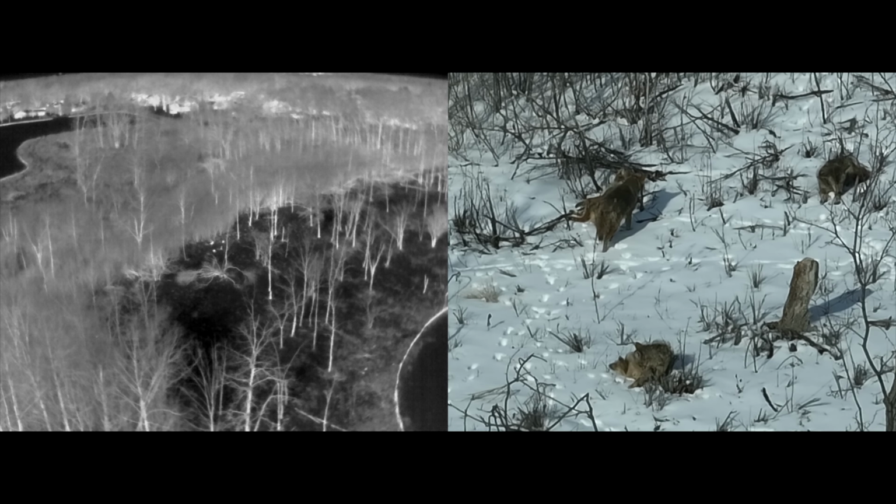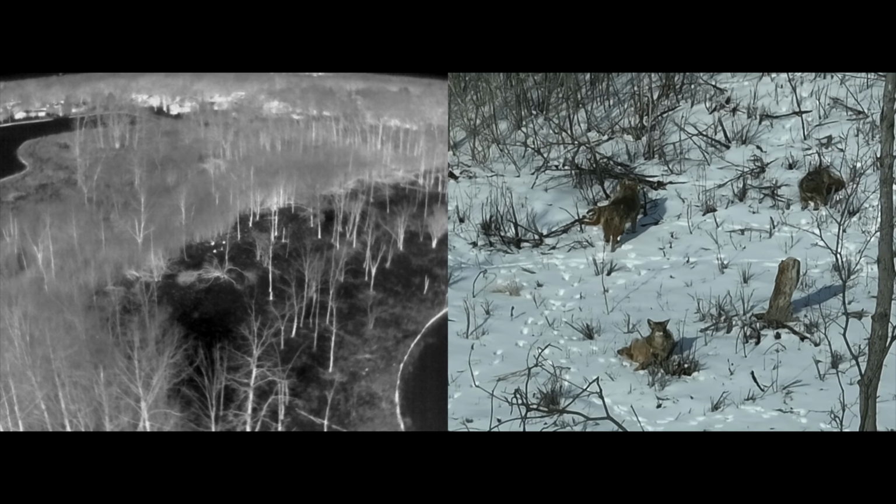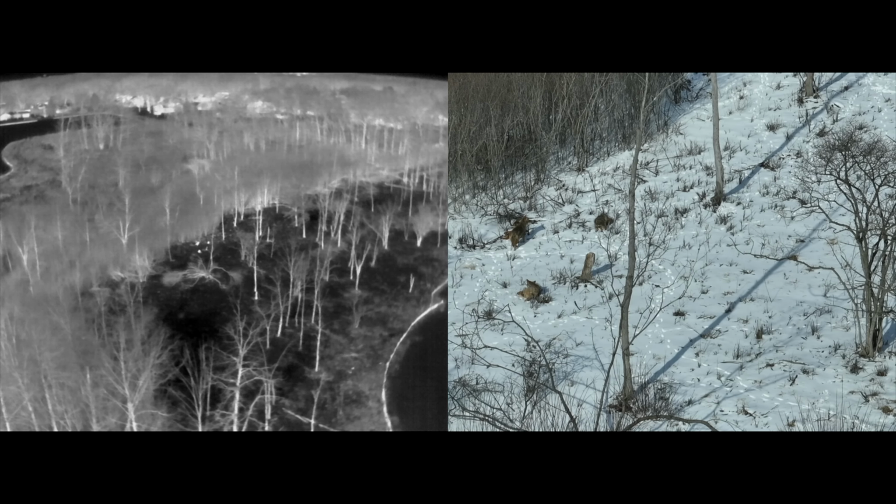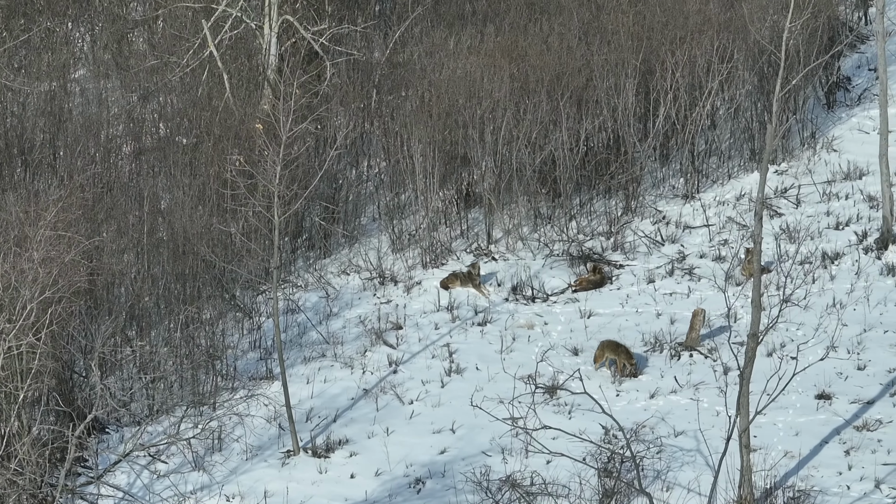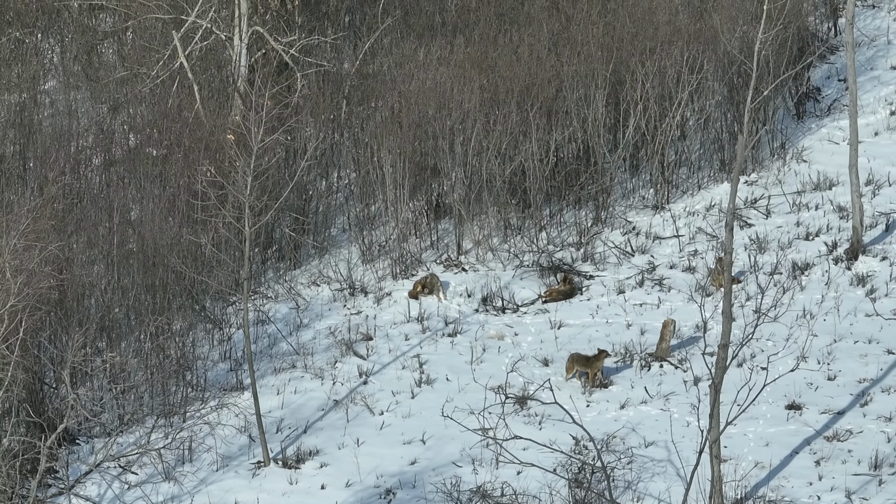This is a nice pack of coyotes within 300 yards of my home, 80 yards of the closest home, and they're just enjoying a summer day, broad daylight, laying out in the snow and in the sun. And you'll be able to see once I zoom in, a very healthy group. They're eating very well. I'm not quite sure what they're eating.